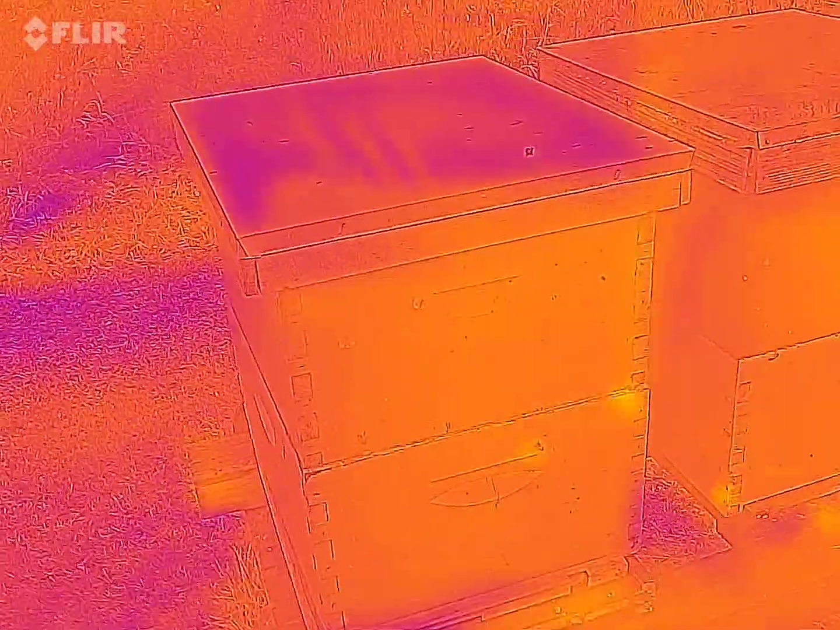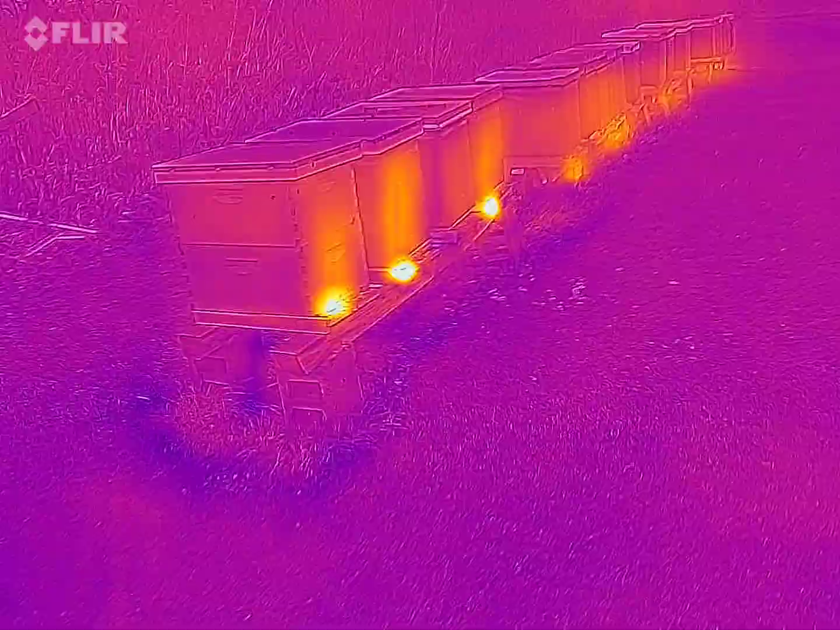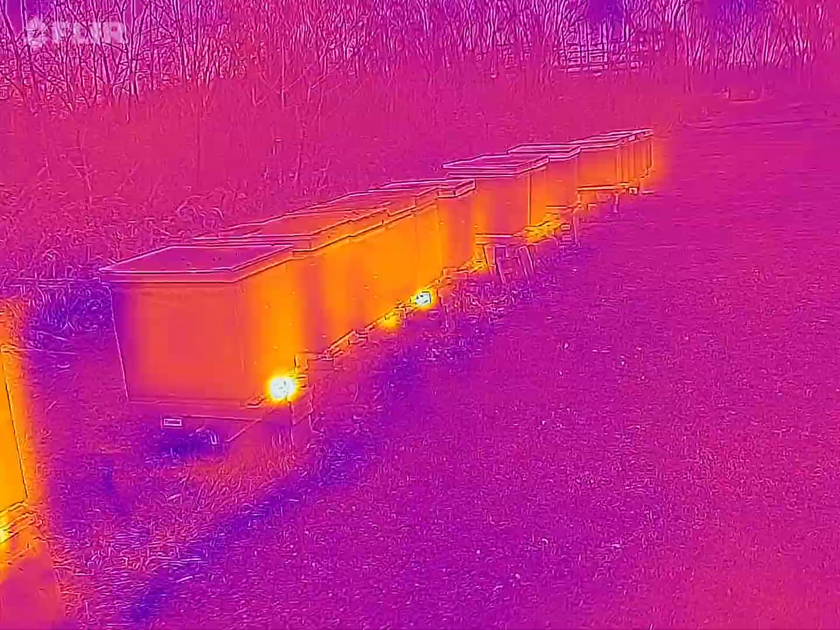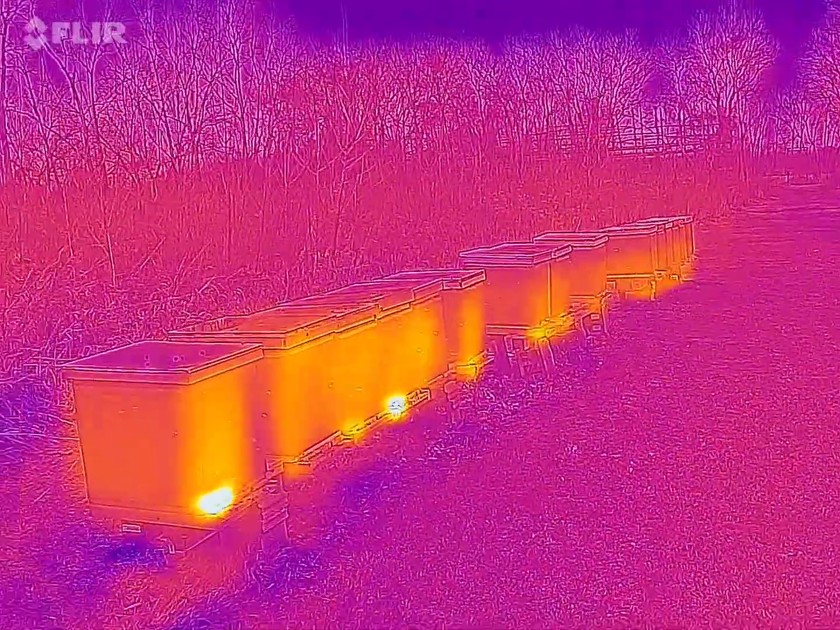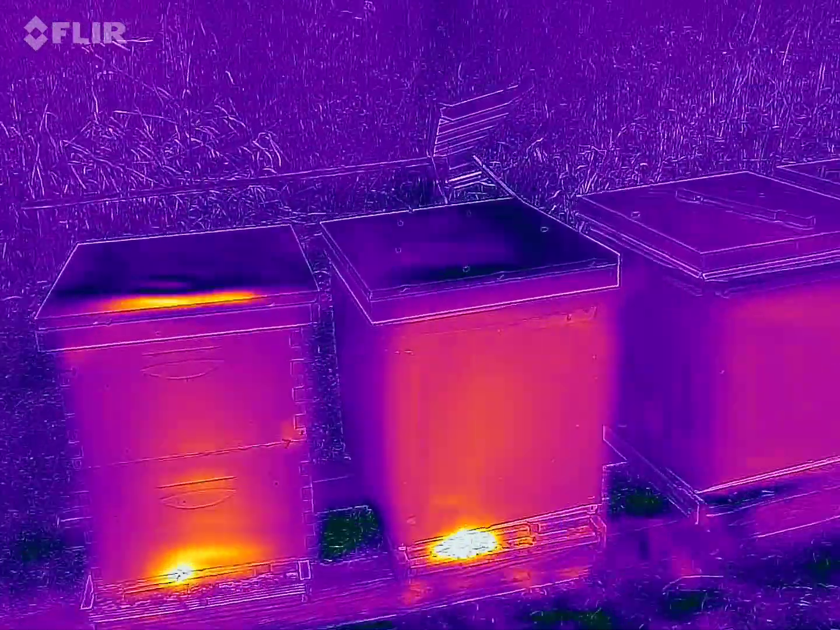Looks like 3 of them didn't make it through the cold snap, but hard to say if it was from the cold, the wind, moisture, mites. I'll have to look into it later. So we'll check this out another time.